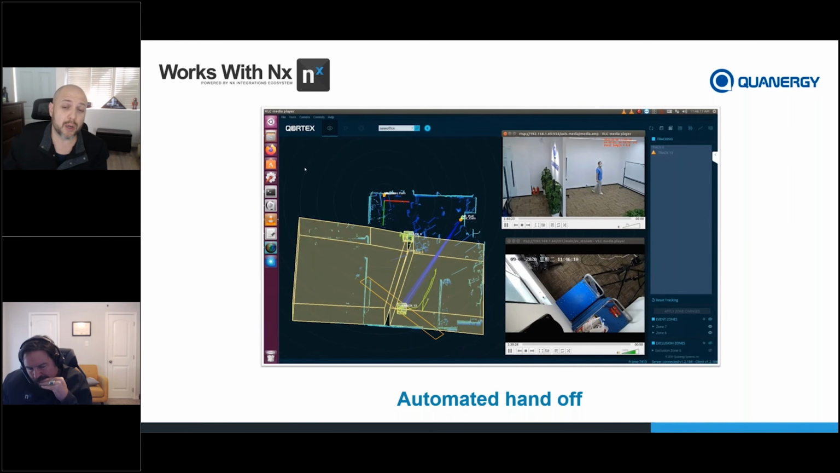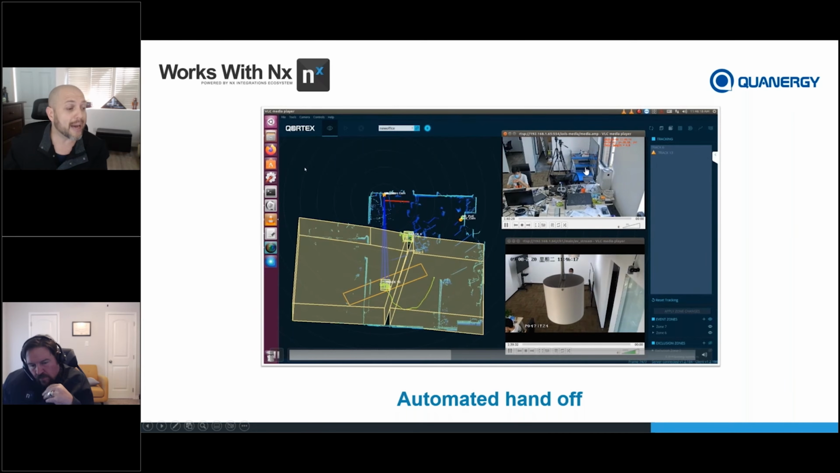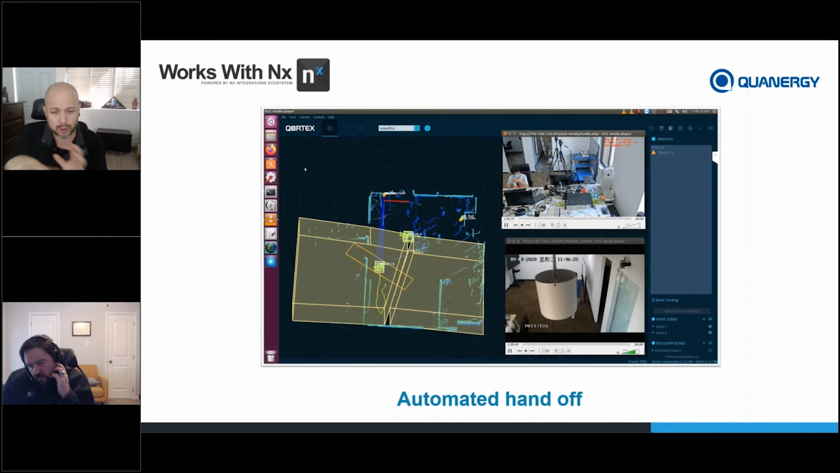As you'll see here, when he walks from event zone 1 into event zone 2, second camera takes over. The first camera went back to its home preset. Now the second camera will continuously track in this environment. Now, if you have enough laser coverage, we'll be able to track. We're shooting lasers all throughout.